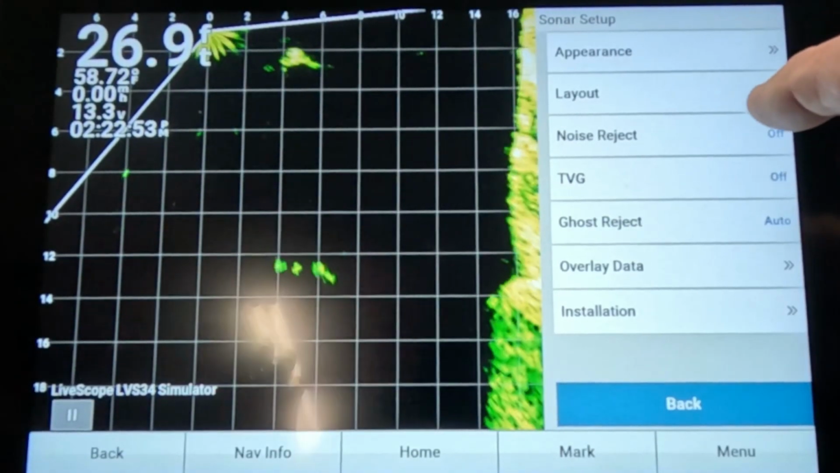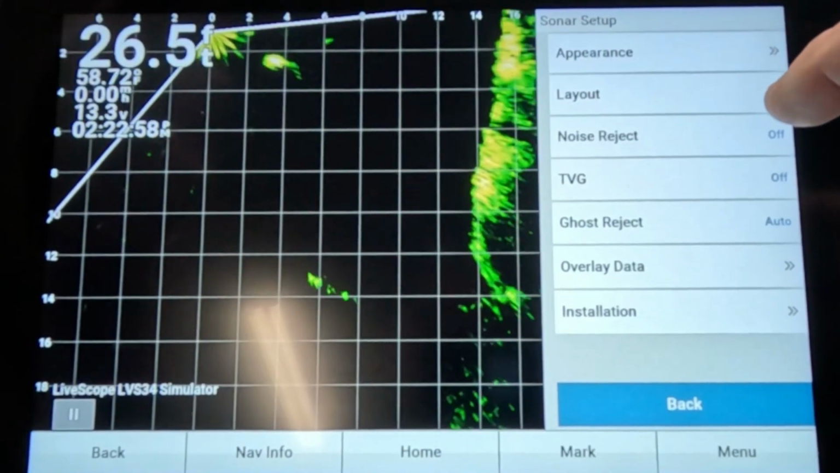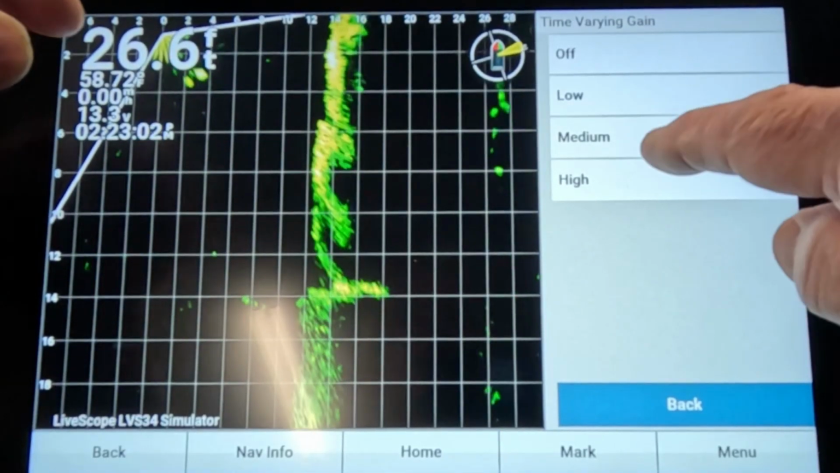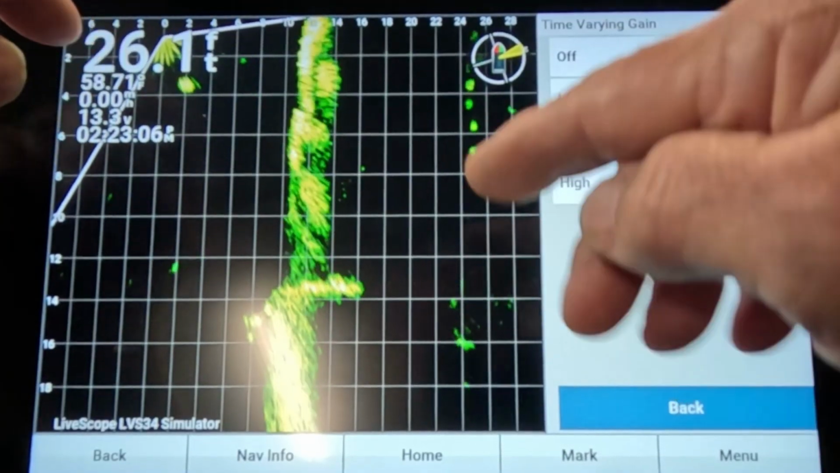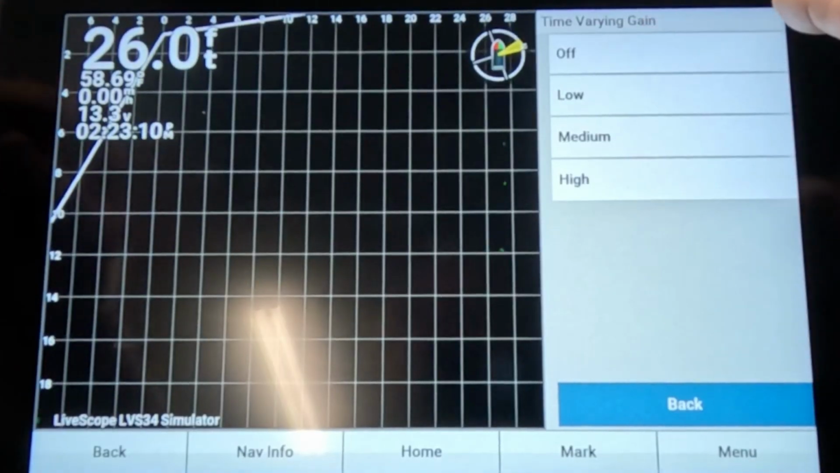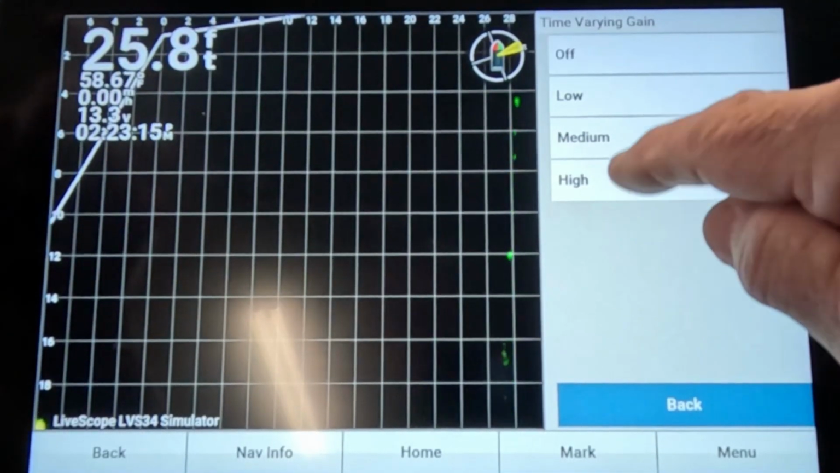TVG, I'll leave it turned off because TVG, all it's doing is blocking off part of your picture. If you put it on low or medium or whatever, it starts taking away the picture. You can't see it on this simulator, but I'd leave it turned off.